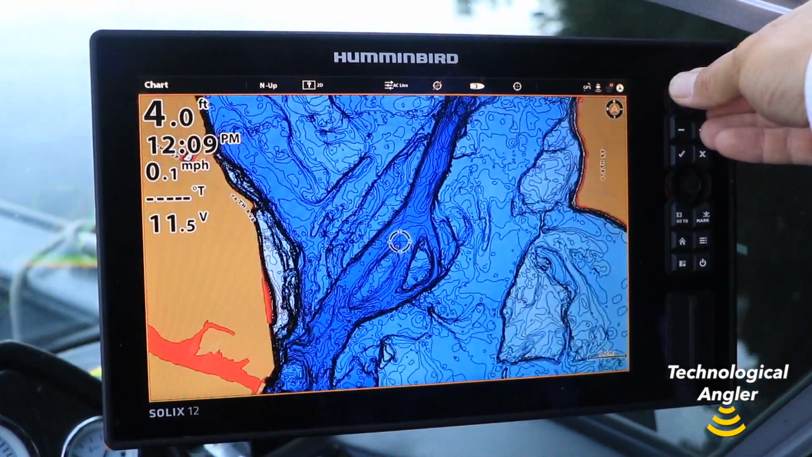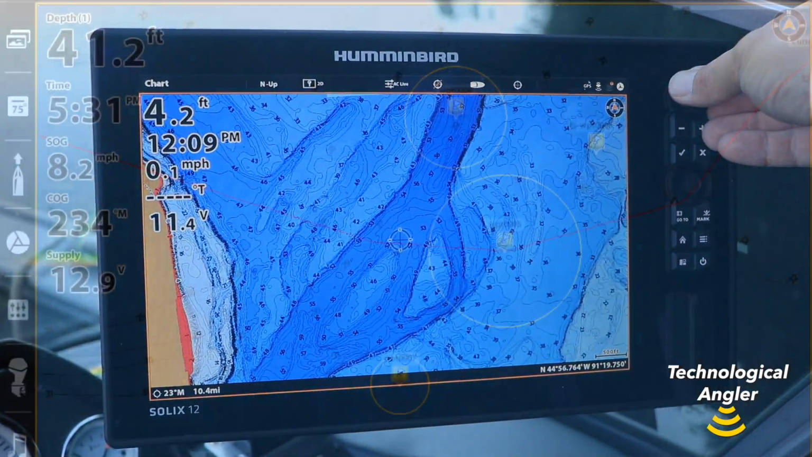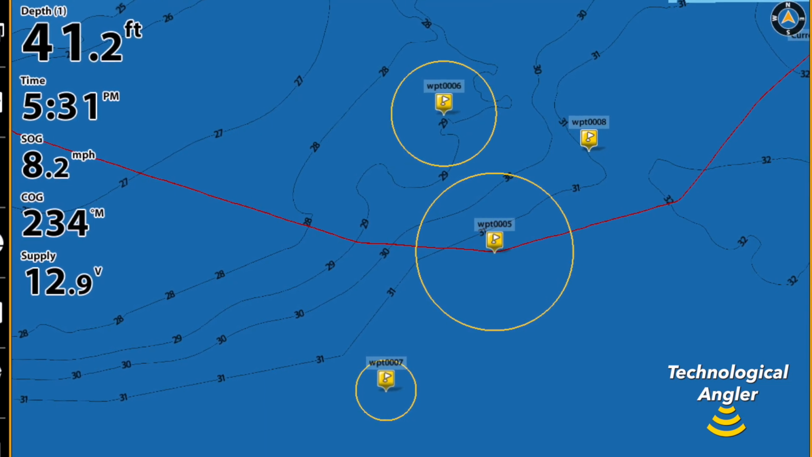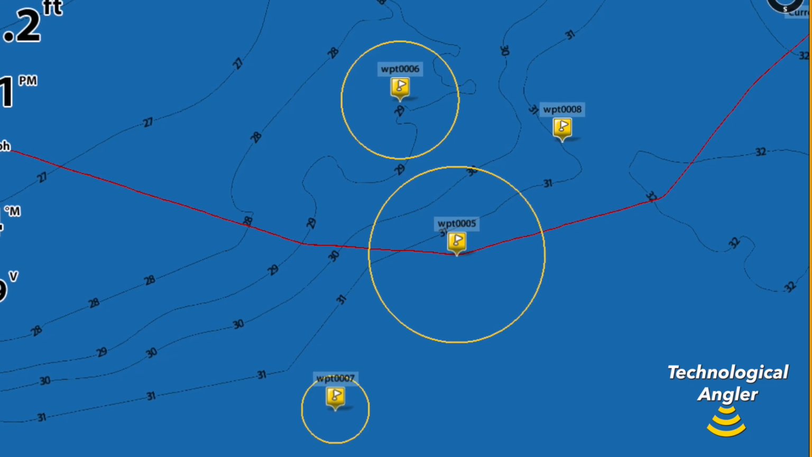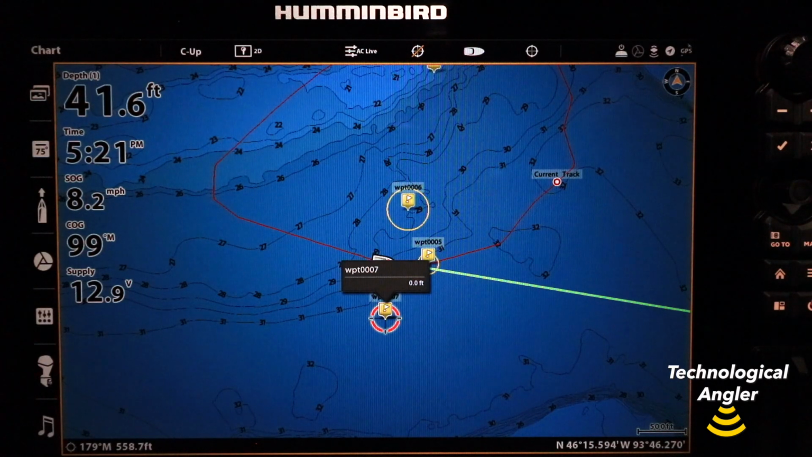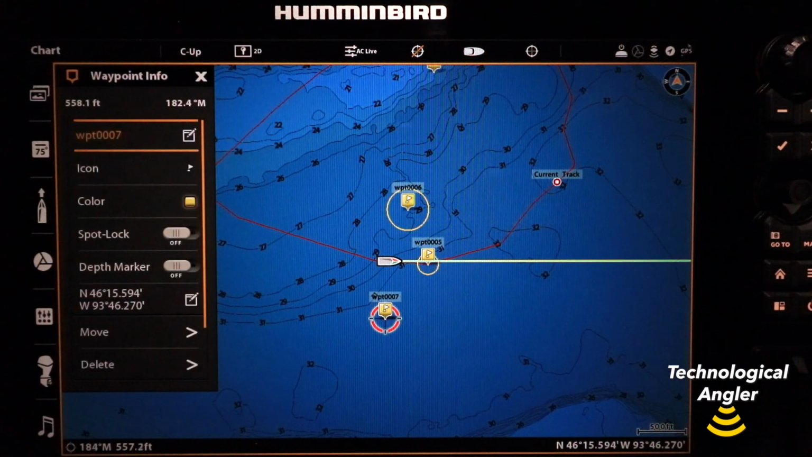The process is a little different on a Solix, where you can choose the waypoints that get a casting ring, and also provide different size casting rings to different waypoints. Begin by selecting a waypoint, and then press the Info or checkmark key.